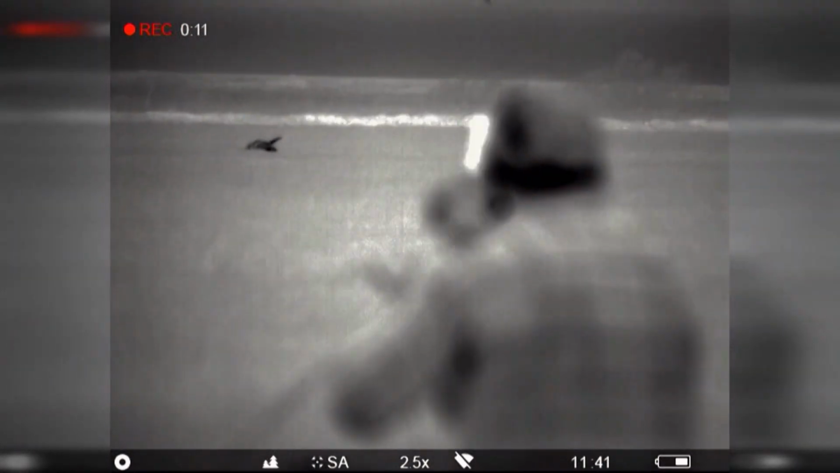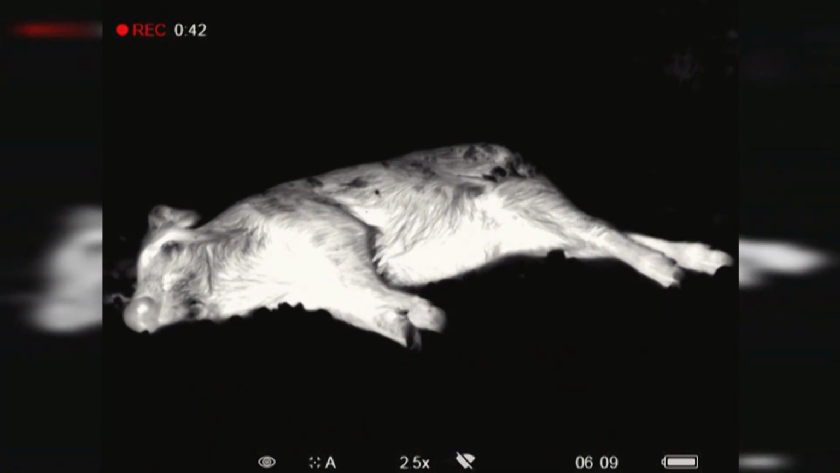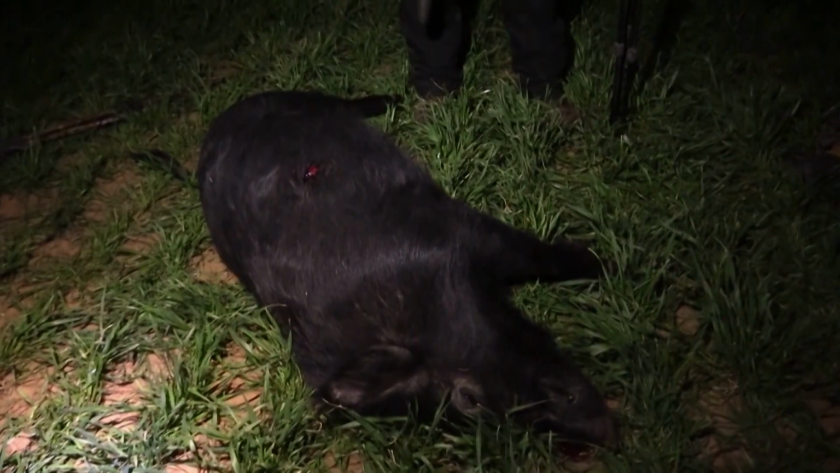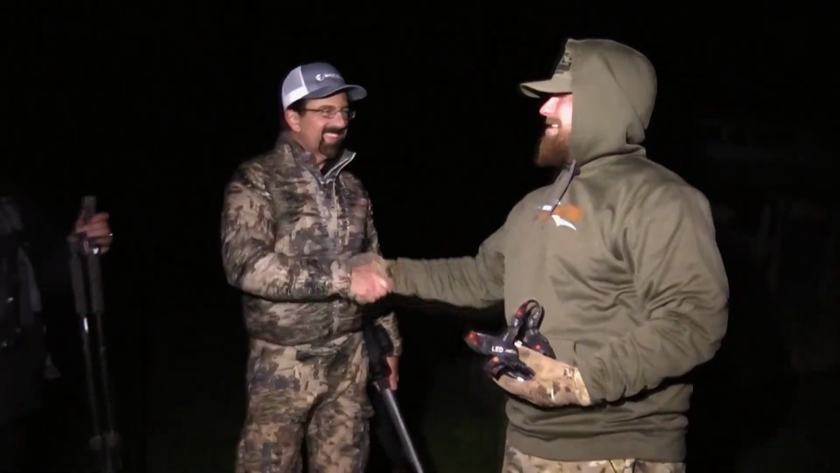Chris knocked that pig down, and he didn't move a lick after he shot. Well, this Winchester ammo just put this pig down like a ton of bricks. Oh yeah, well it didn't take a step. That's always nice, right? Yeah, no, he was down hard. It's a good looking pig, mister. Yeah, that is a great pig. Captain Dakota. Well done, sir. Yes, sir. Congratulations. Yeah, you put us on a nice stalk, man. Yeah, that was great. 1, 2, 3.